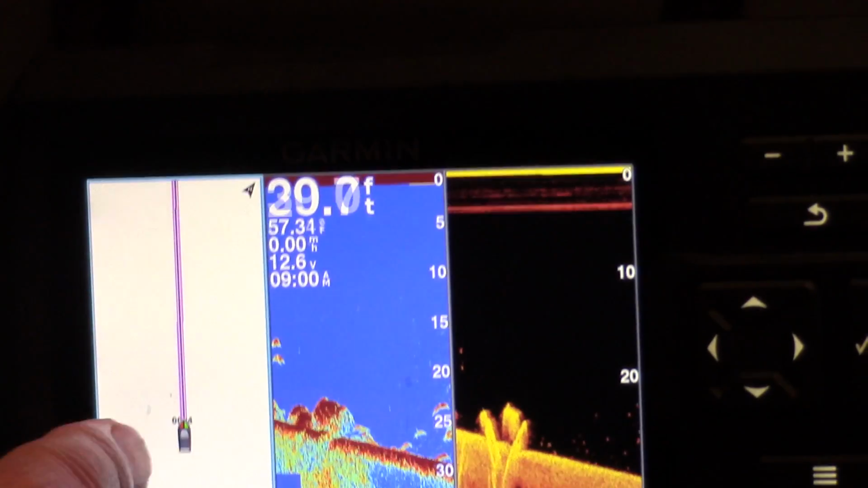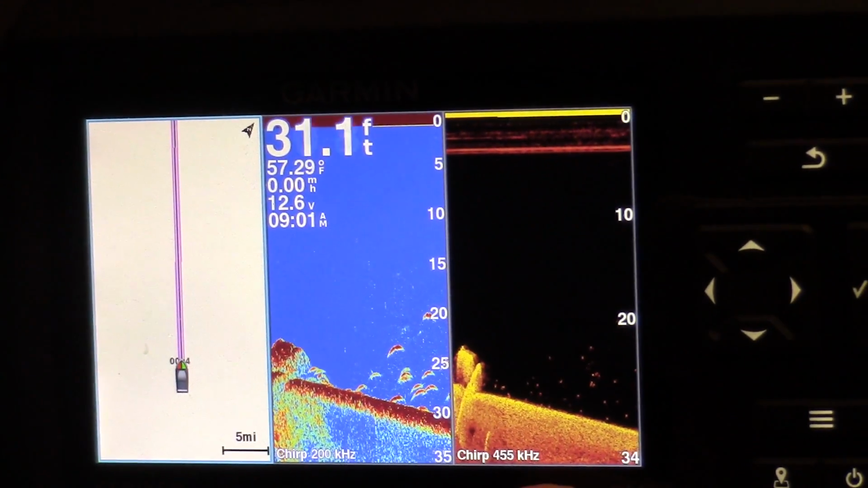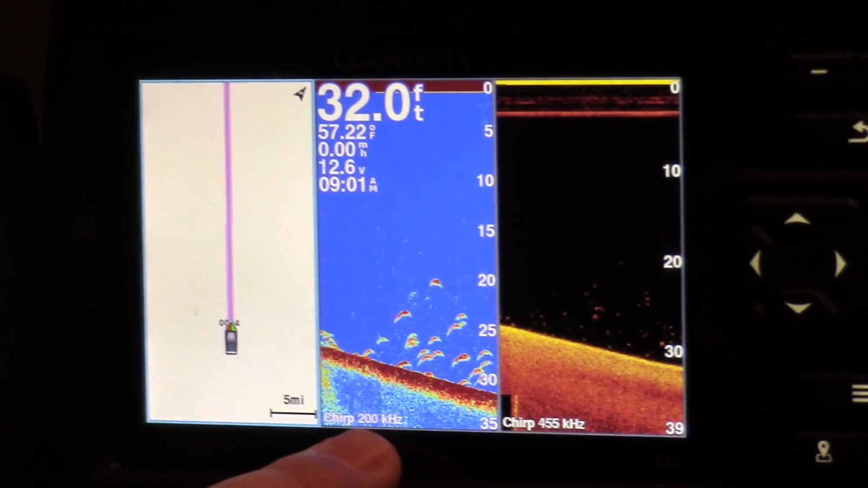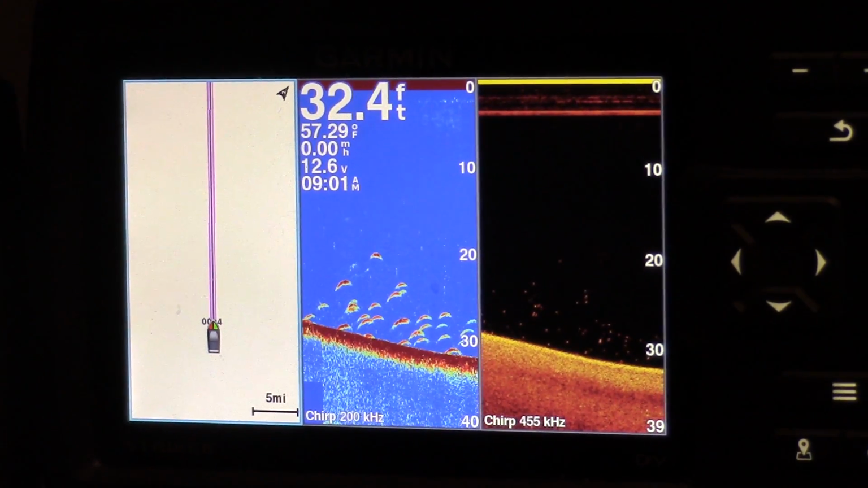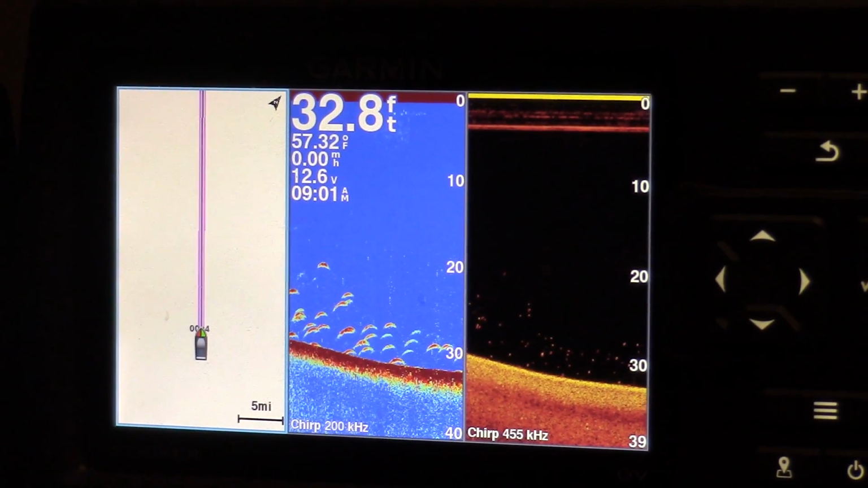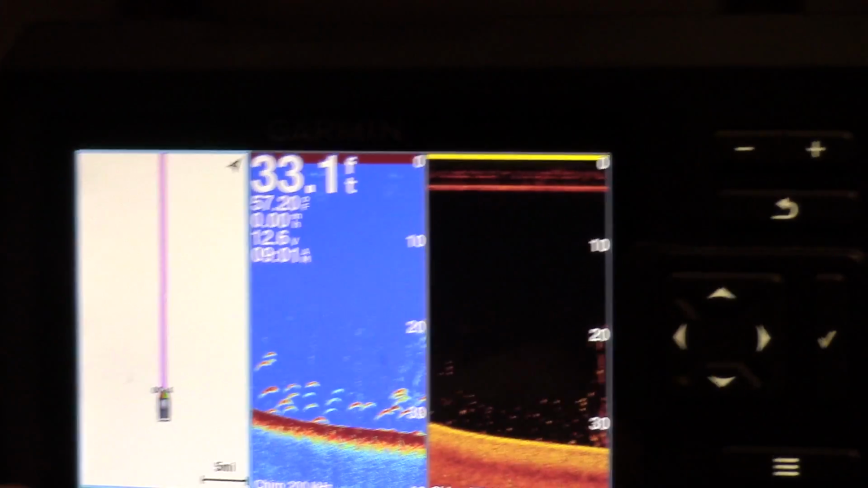In fact, they could maybe even make it just a little block. And then you've got your two different frequencies: this is your 455 kilohertz, and this is your 200 kilohertz frequency there. And they show you the frequencies, which is kind of nice. This one here is showing you 455 kilohertz on your side imaging, actually. And this is the down imaging.